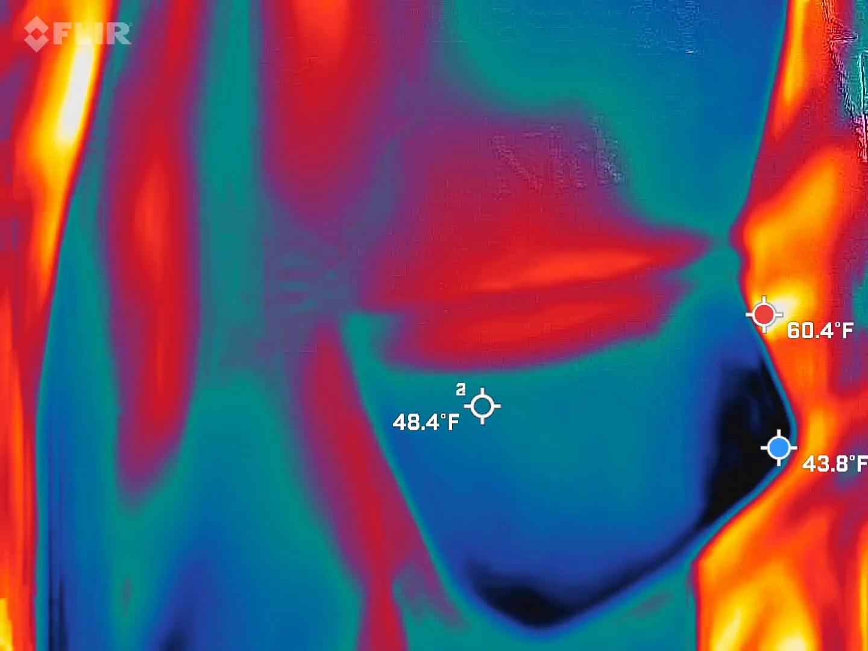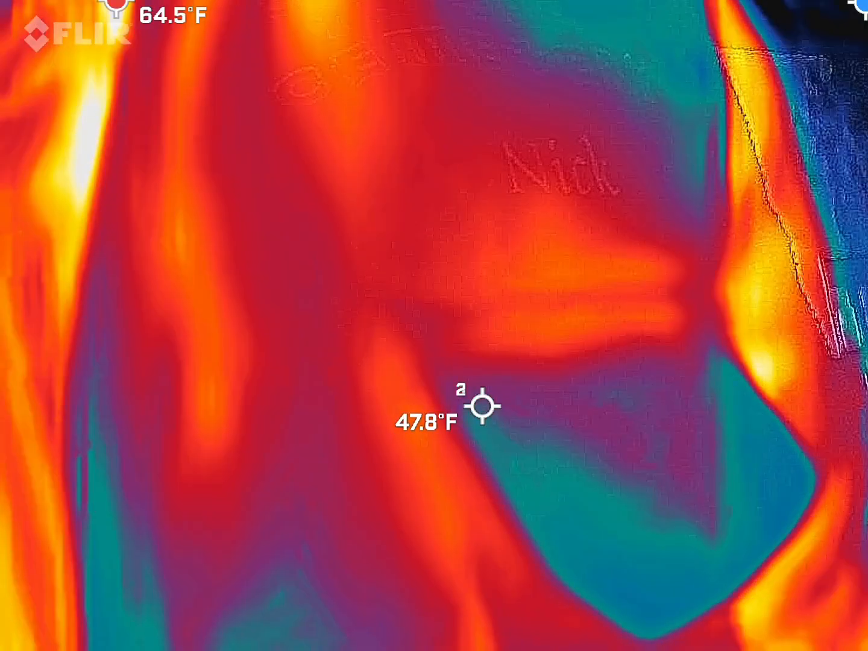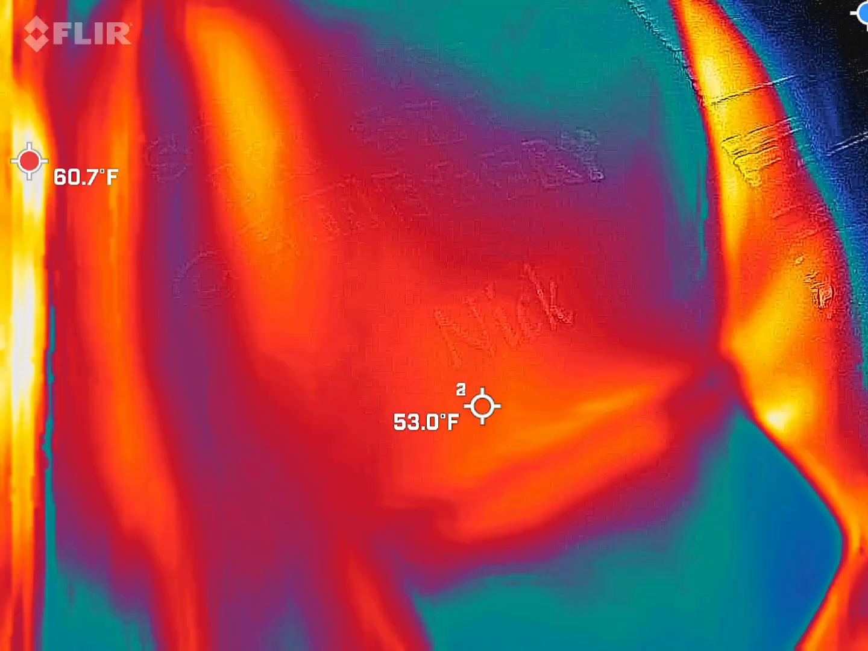So the blue and black areas, we're always going to have blue and black. It's chilly out here. Anything that's made of glass, like windshields, windows, aluminum cans, signs, they're all going to be colder than everything else. Sometimes rocks, just depends on what's on the ground.